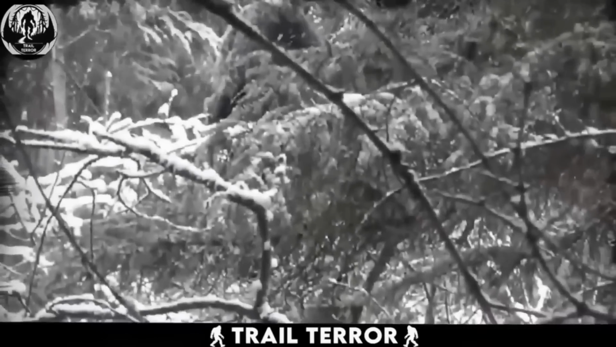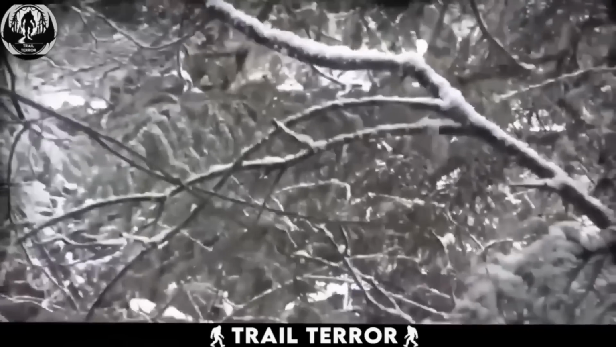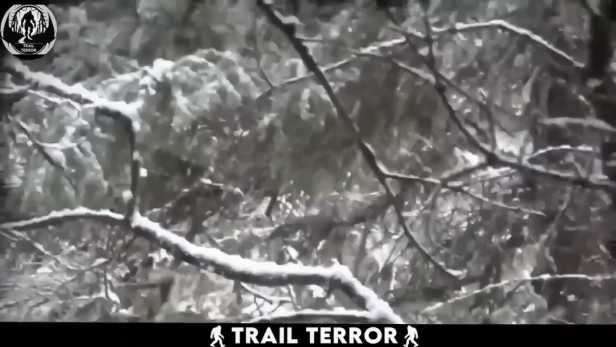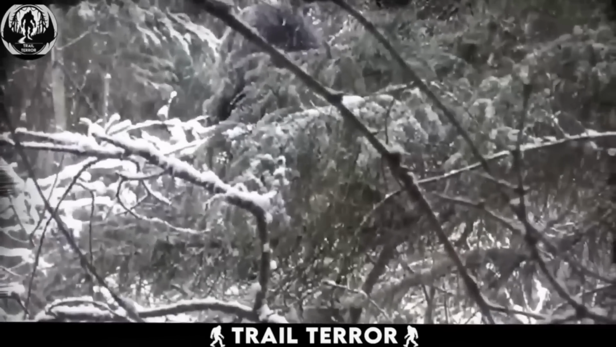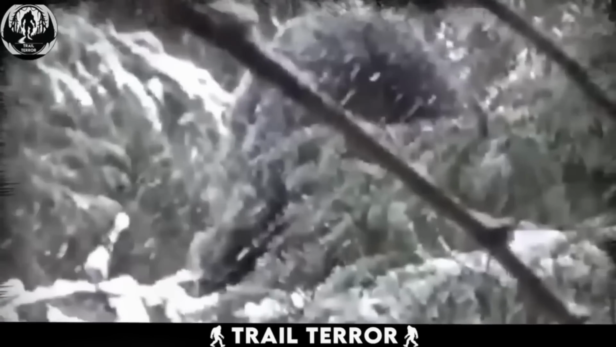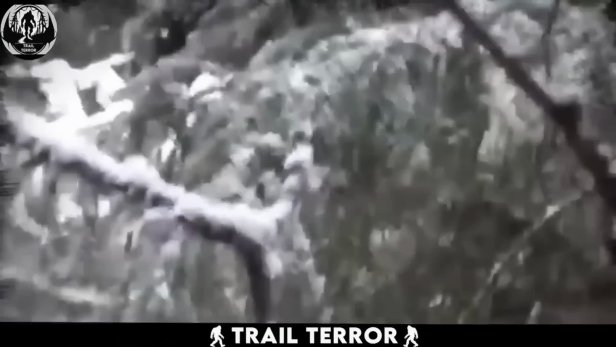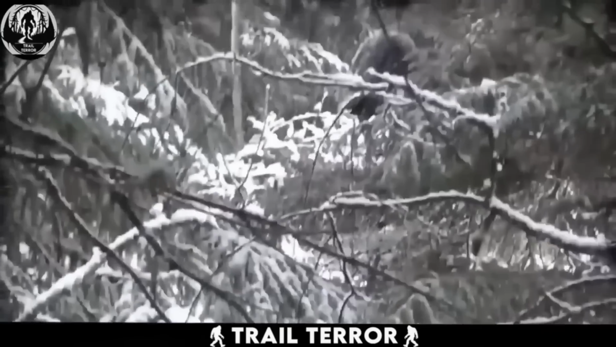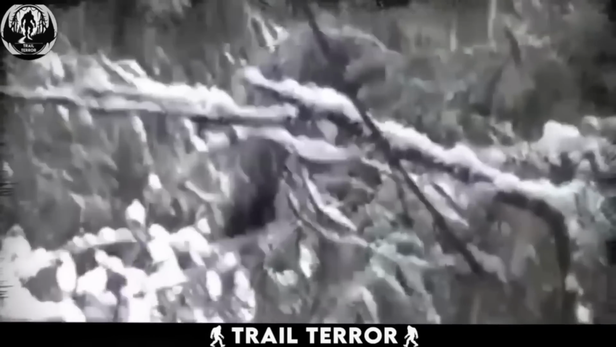Calling all Bigfoot believers, this high-quality video from Canada has sparked a frenzy of speculation. Captured by a hiker on his trek through the woods, the footage shows what appears to be a large, bear-like creature resting in the distance. The initial glimpse might lead you to believe it's a bear, but upon closer inspection, things get interesting.